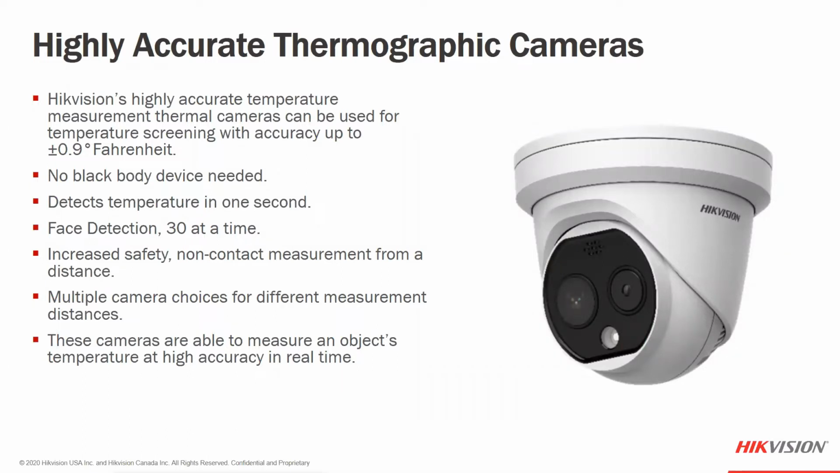So of all the thermographic cameras we have, the first one I want to look at is going to be our turret camera here. So the turret camera, as you can see, is well, I guess we'll go there.